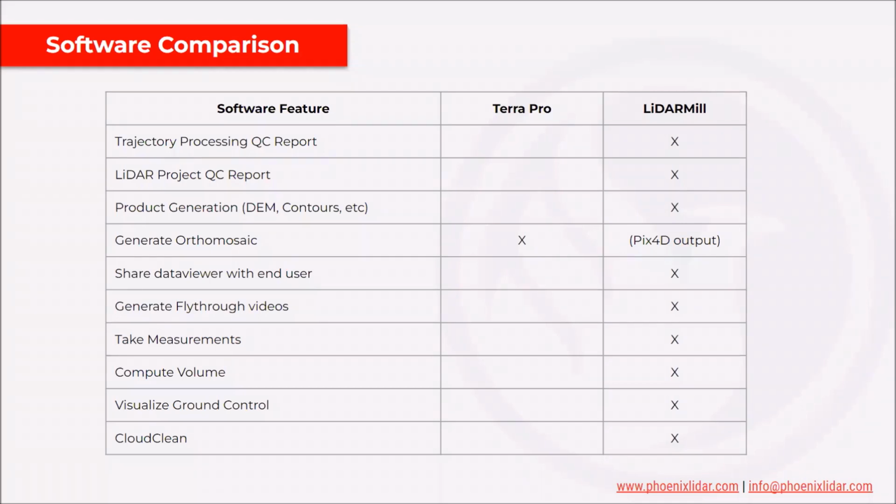The way that LiDARMill handles orthomosaic generation is by outputting a Pix4D DAT file, which has the extrinsics for your camera. And you can put that into the industry-leading Pix4D software and generate an orthomosaic. Terra Pro has included this orthomosaic capability within their software, but later on we'll discuss how that quality compares to Pix4D.